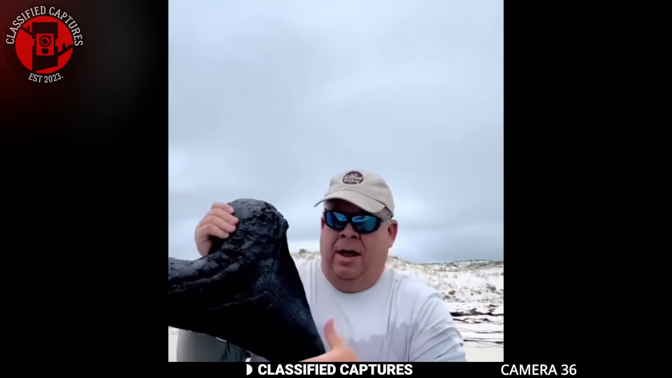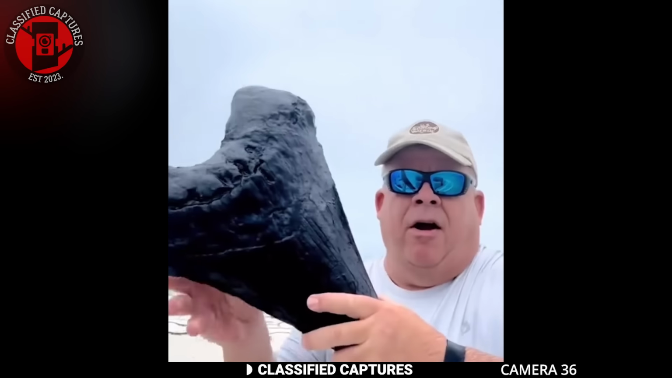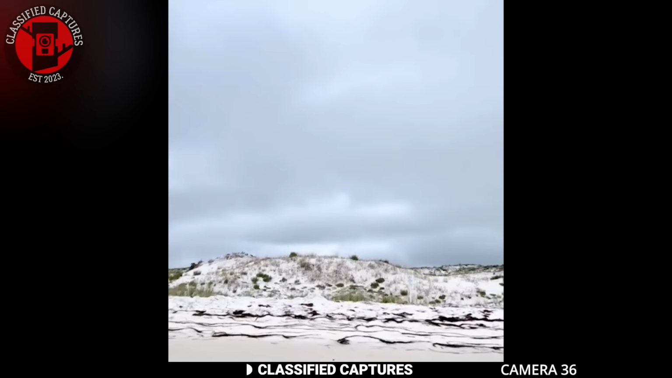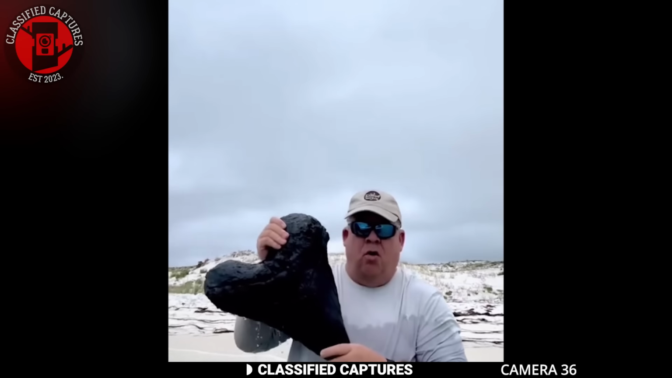Naturally, this raised a lot of questions. If these are indeed teeth, then the creature they came from must have been colossal. But the real mystery is whether these teeth belong to some massive creature still living in the waters, or if the storm simply washed in ancient remains from the deep sea or a long-forgotten time.